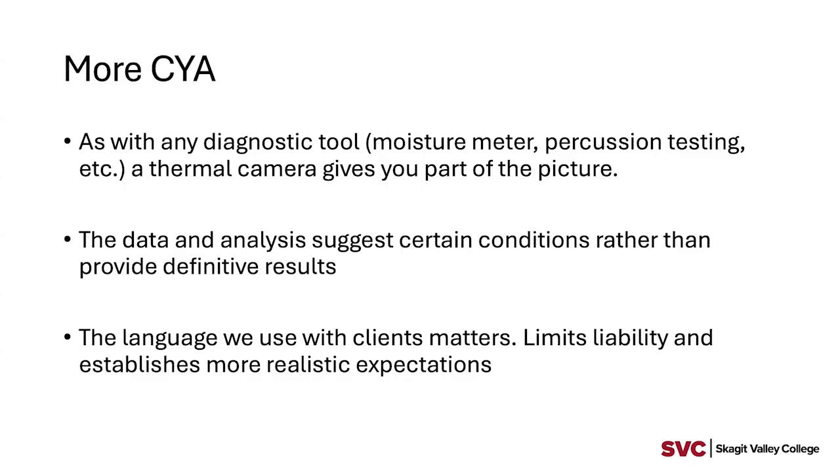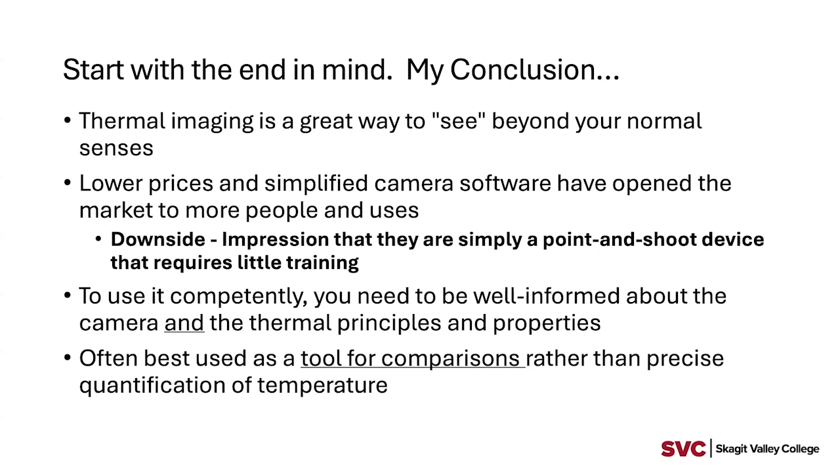So you need to be able to do the analysis. And likewise, the language we use with clients is very important, because we can get ourselves into certain liability problems if we state our conclusions very succinctly when they could be more broadly interpreted.